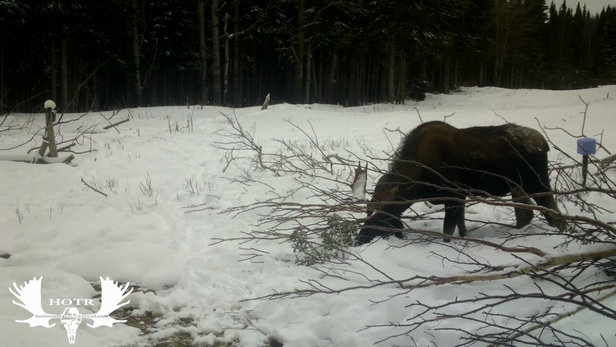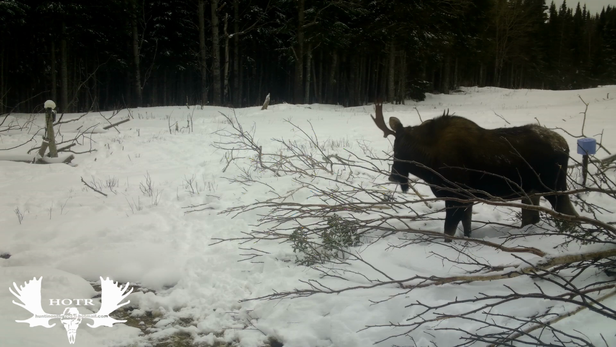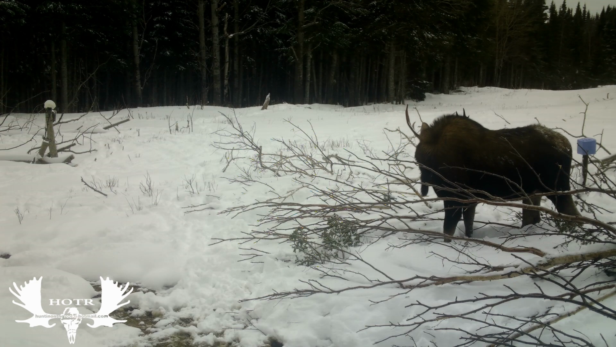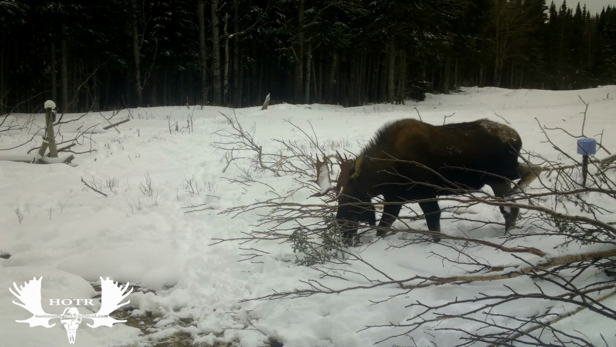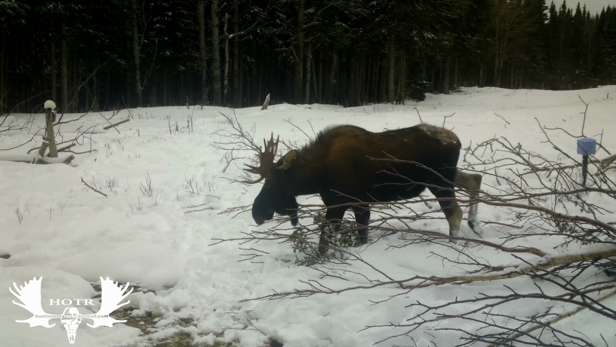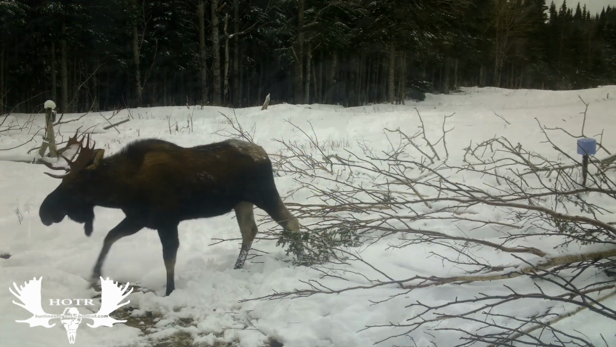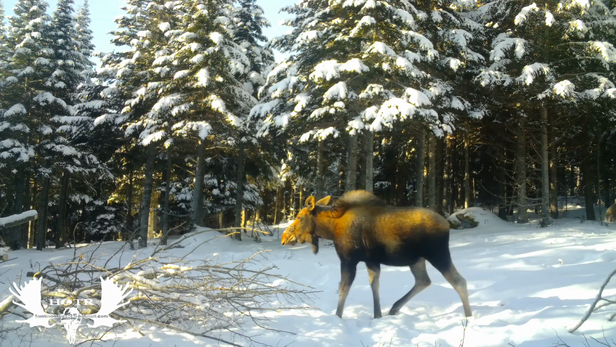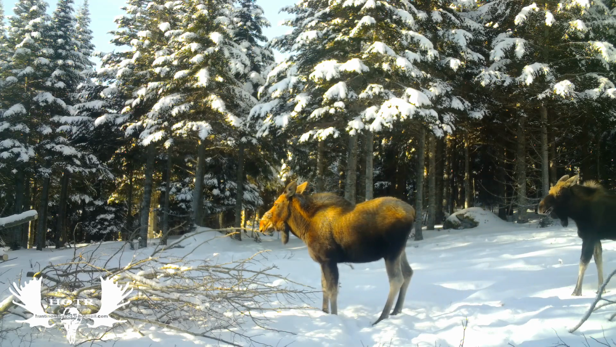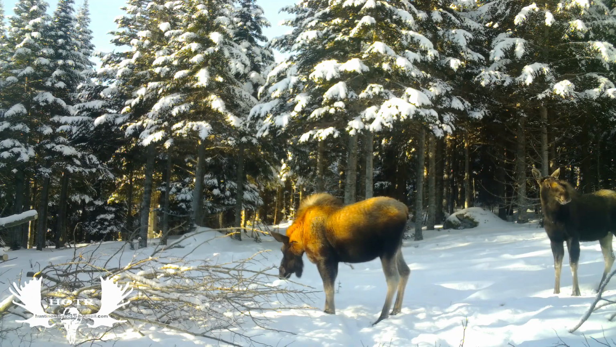Here I get a better look at him in the daylight. He may have walked 7 kilometers, and I'm sure he's been rutting all fall, but he's looking like he's in pretty good shape. This was taken January 6, 2024, and 2 big bulls are now gone, but there's still a few moose around, that's for sure.